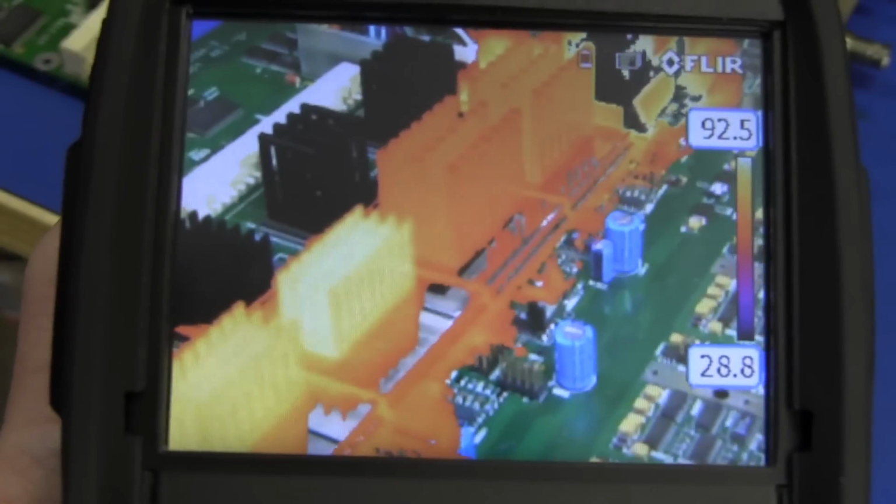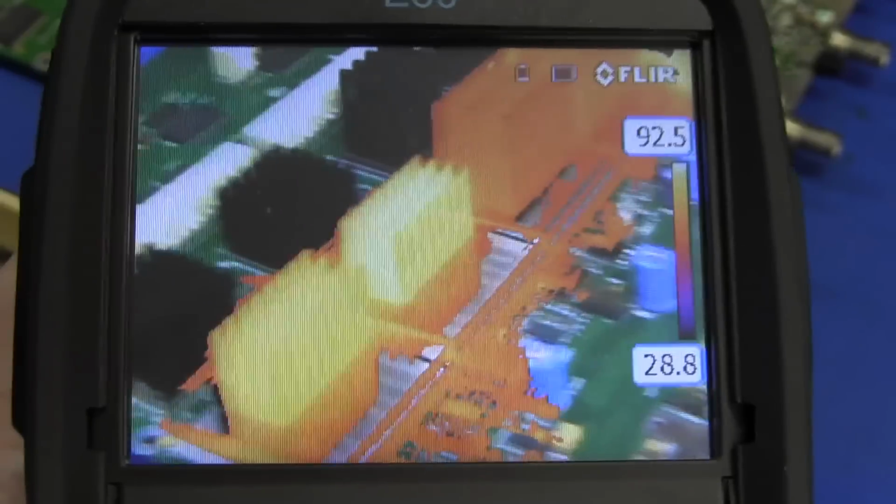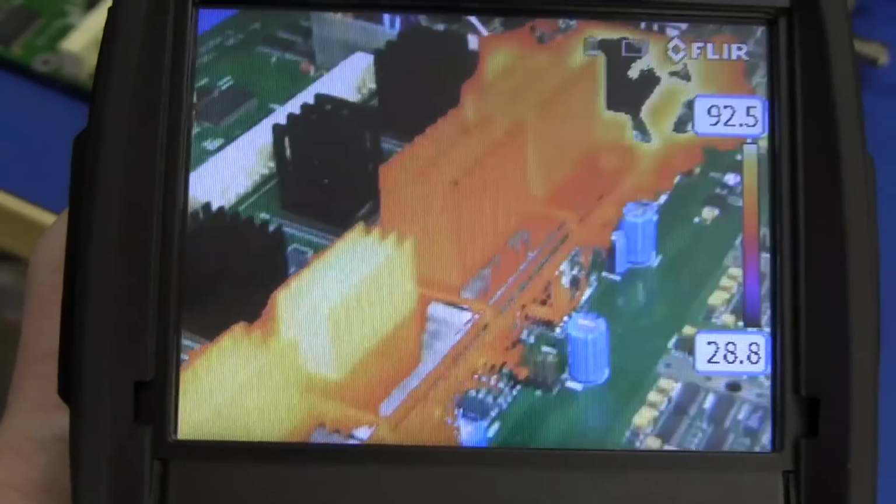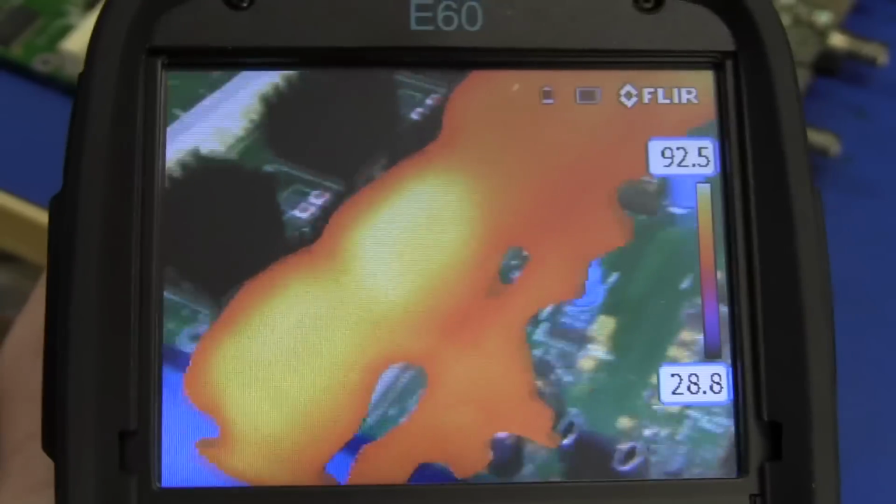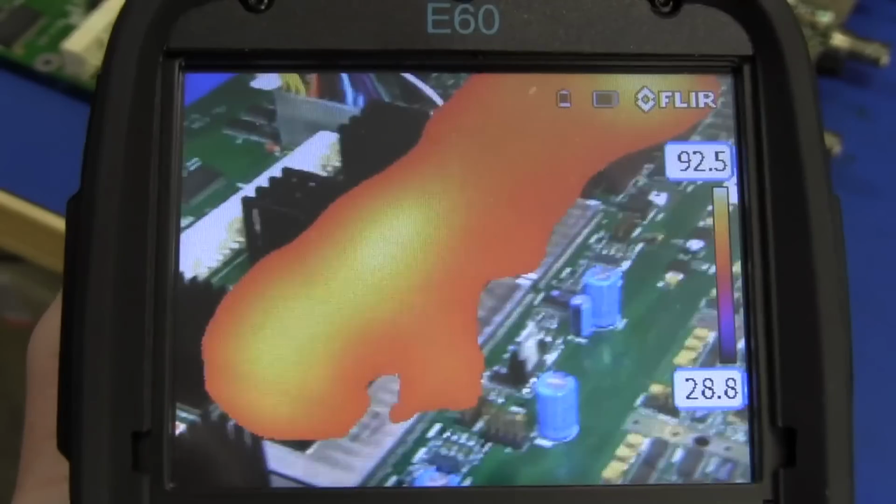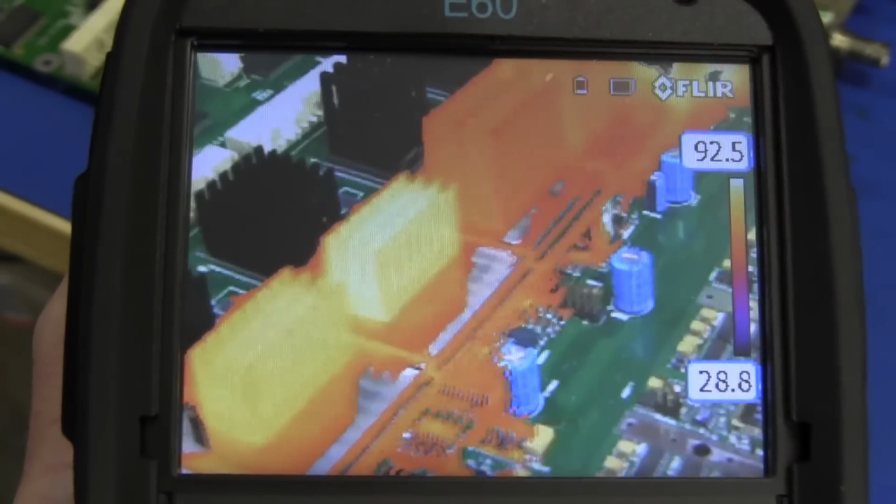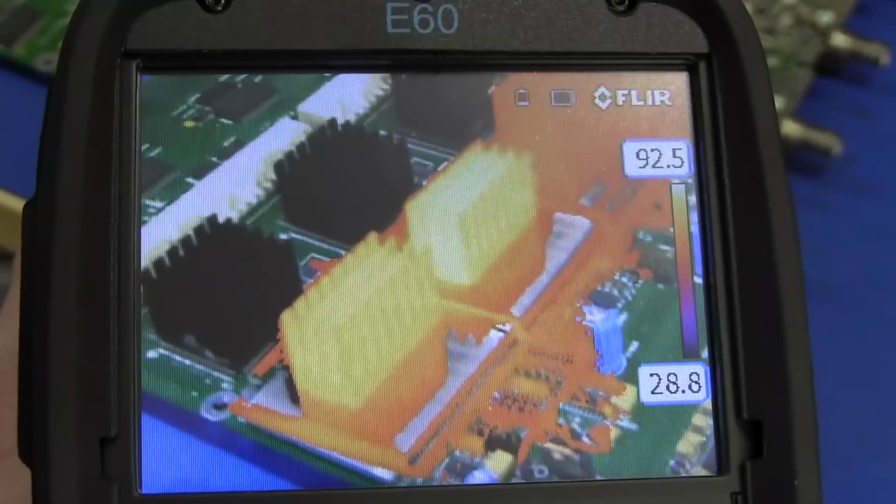Now here's a real good example of the thermal fusion mode, which is overlaying those hot heat sinks on the real live digital image of the board. You can adjust the focus so that it goes from really blurry, just blob type stuff, and when you get the focus right, it really shows the heat sink superimposed. It really is quite neat. I love this thermal fusion mode.